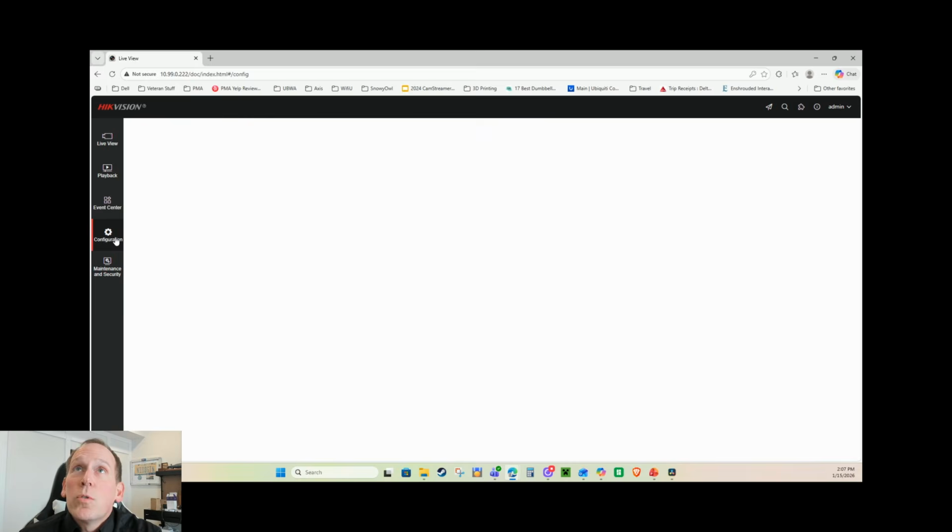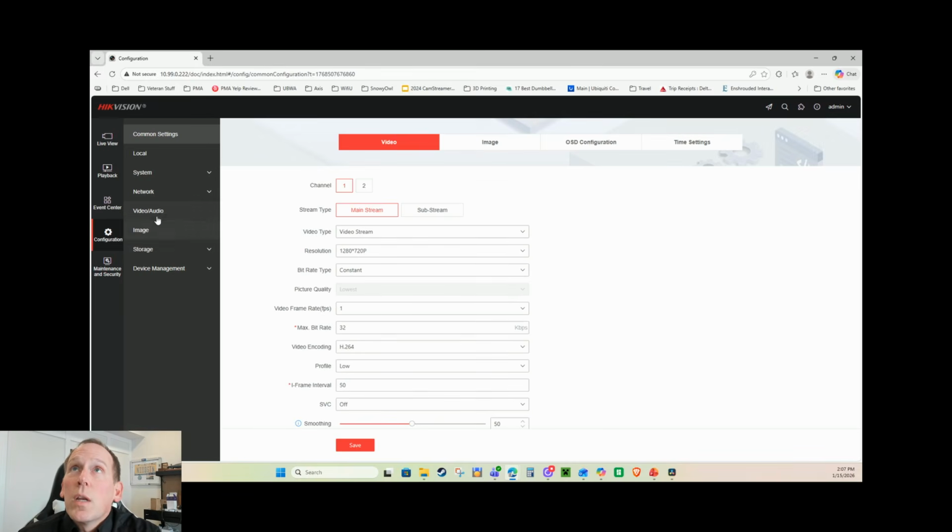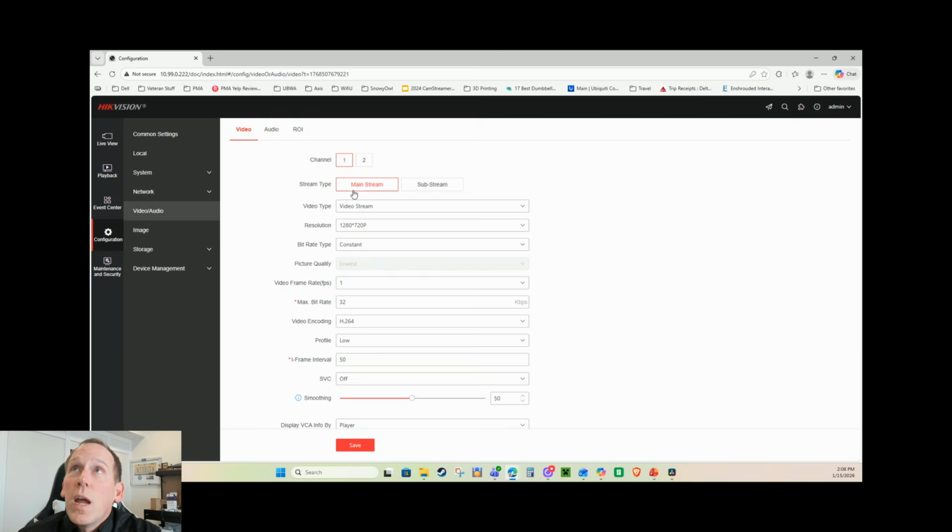So I go in here to configuration, and then I go to video audio, and you can see here channel number 1, which is the optical stream. I'm going to select the mainstream. This is as low a resolution as I can get. And then you can see I've put it at 1 frame per second with a 32 kilobits per second bit rate.